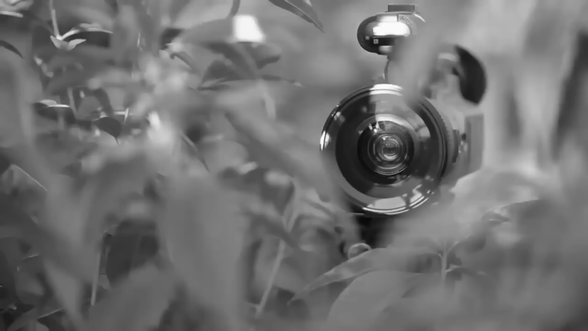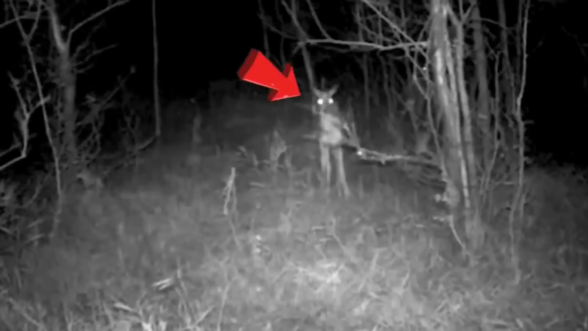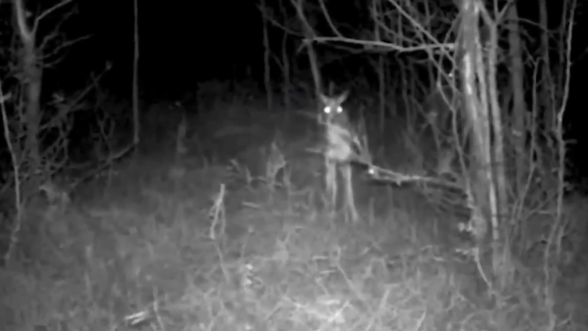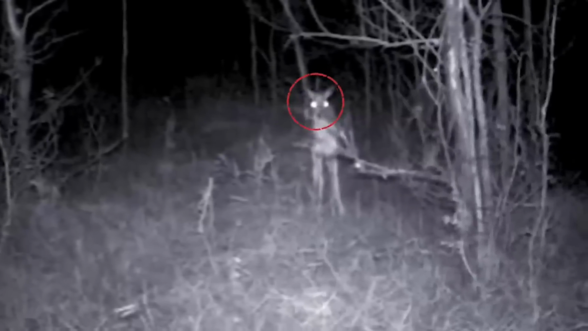Deep in a mysterious forest, something strange happened. A secret show unfolded, caught by a hidden camera in the woods. A special deer appeared, kind of like a magical guardian in the middle of the spooky trees. Its eyes glowed in the dark night, making it look like something from another world. But then, a big change came.